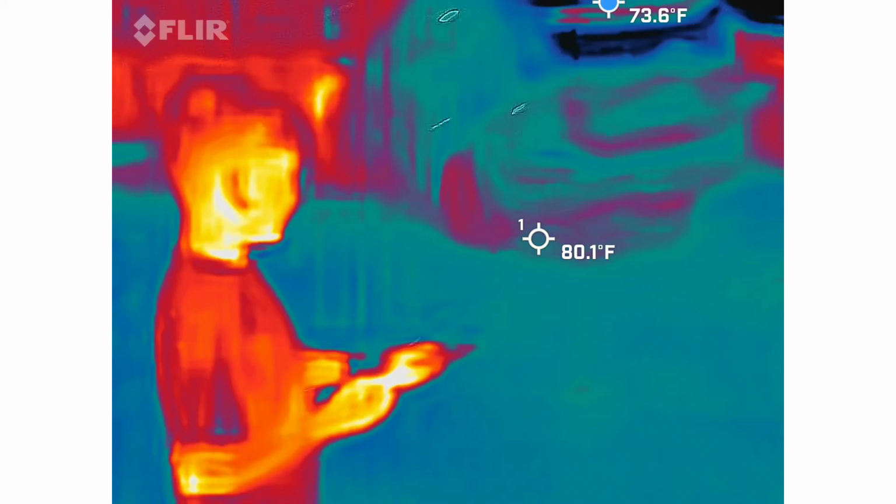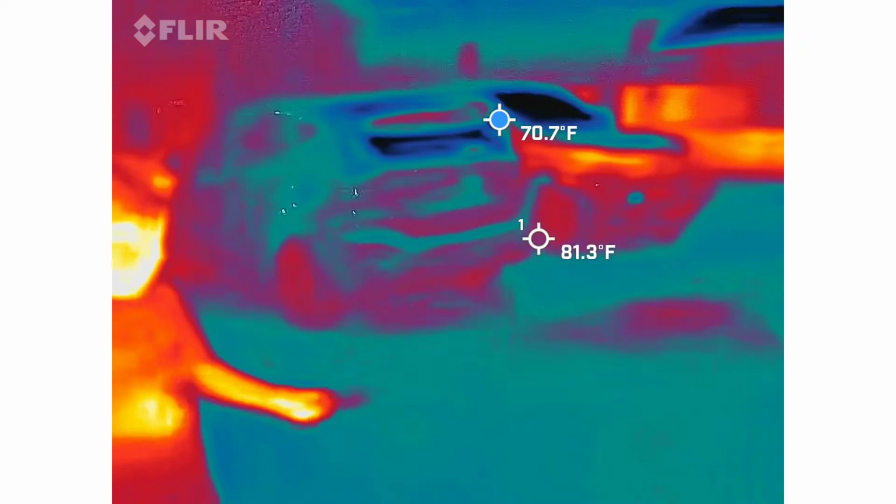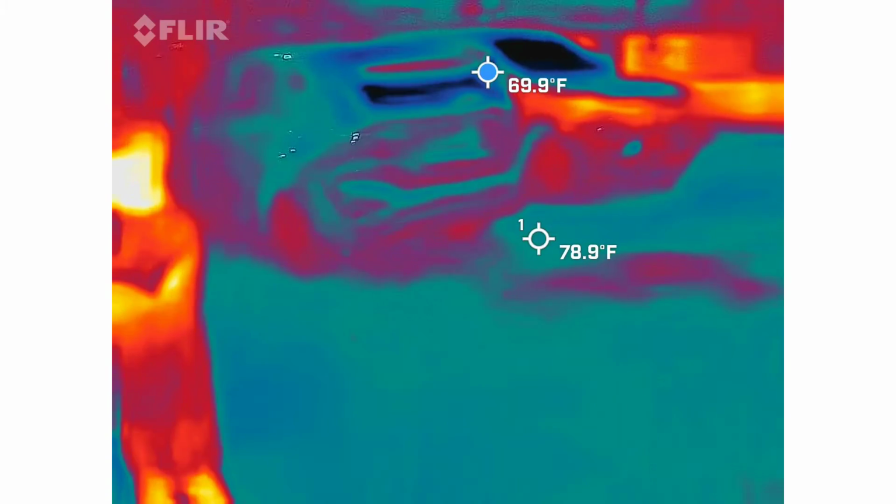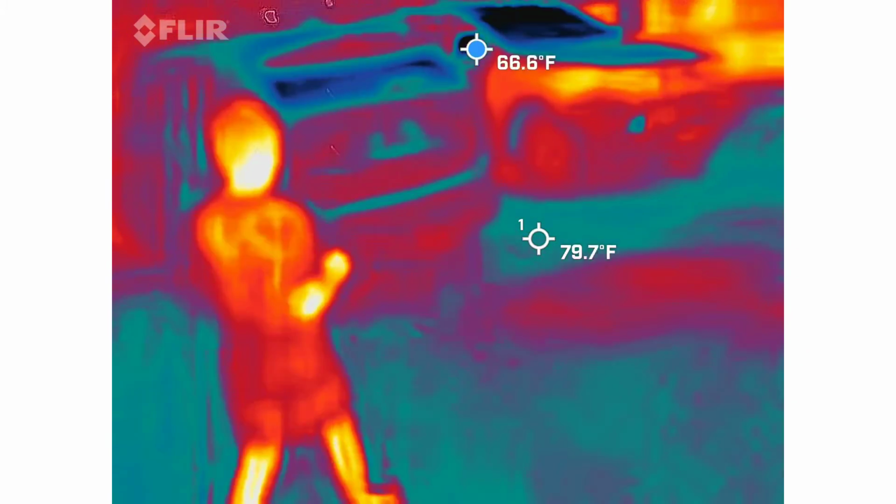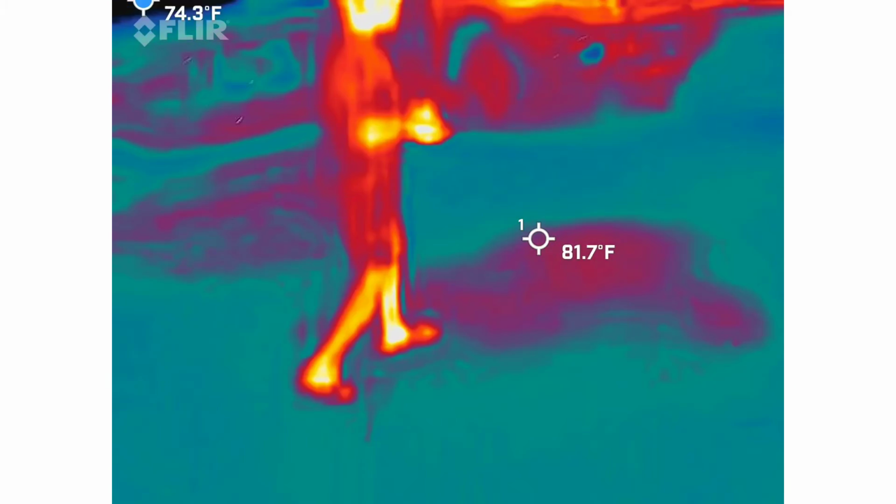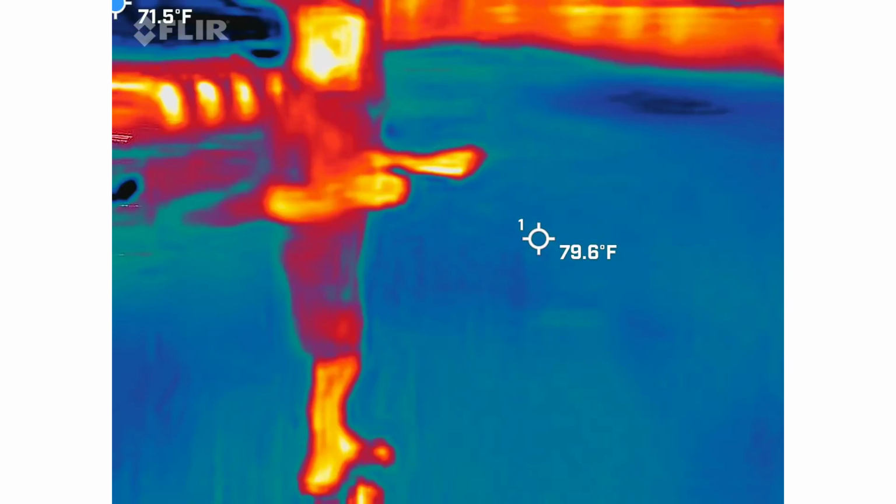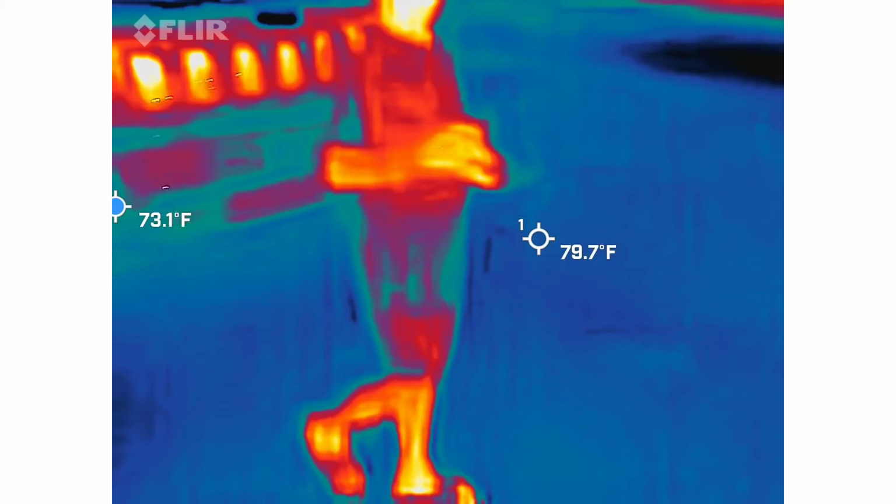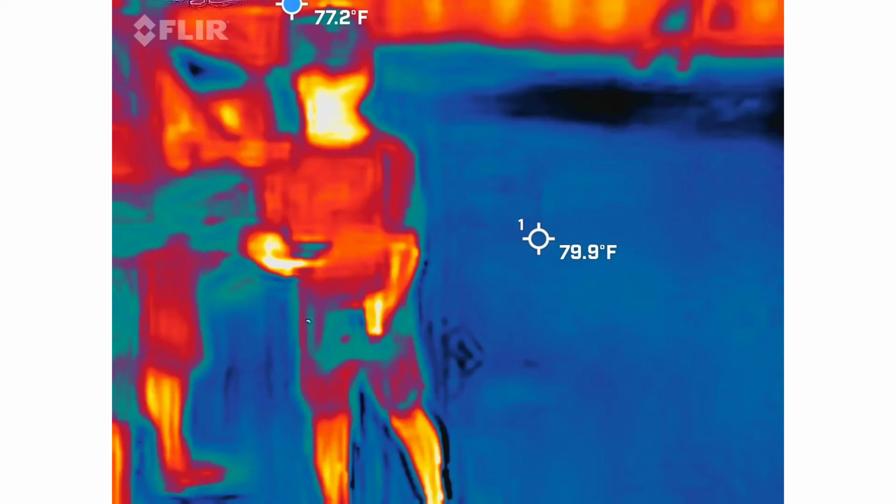Oh wait, I'm getting something. You see anything cold? What did he say? Where the two walls come together? So let's go this way. That wasn't cool, calling out my name. Like, that's so out of pocket. Oh wait, you're about to bring some demons or something around here. Take a picture where you get spots.